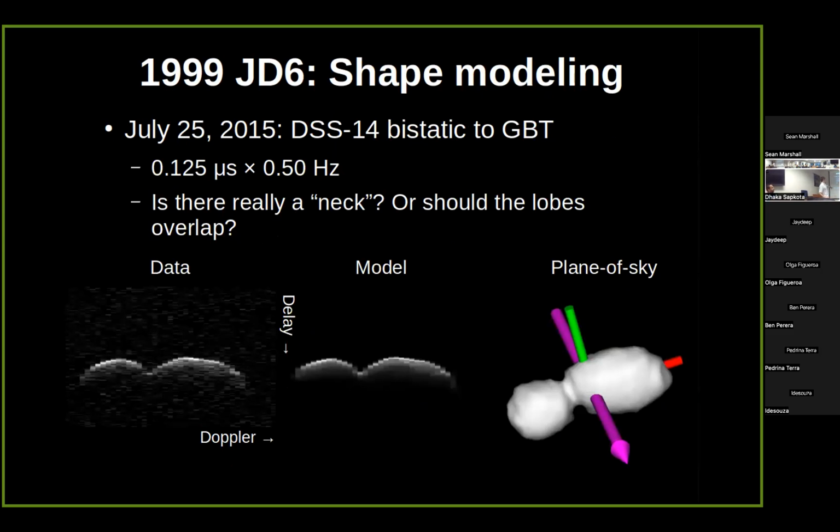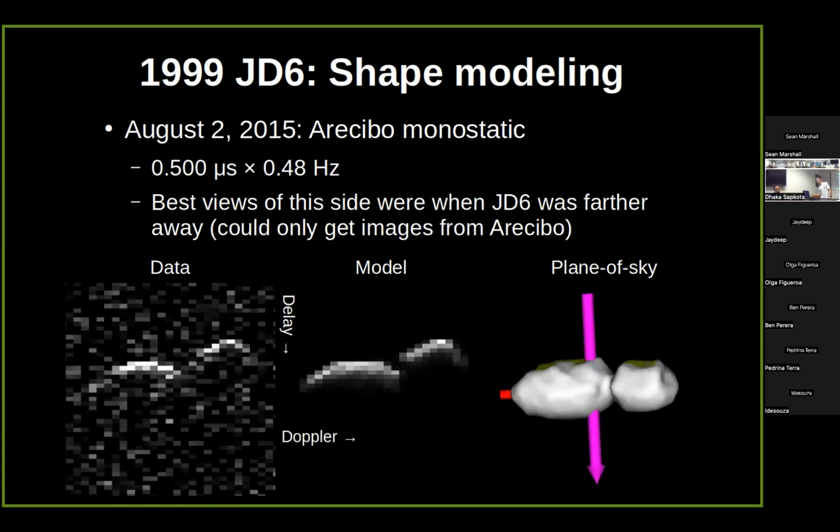This is from the best night with GBT. The joint is a little tricky because it's hard to tell how sharp the concavity should be, since you don't get a strong reflection from right in there because none of the facets are pointed right toward you. So that requires some trial and error and experimenting with different things. This is from Arecibo, so it's getting fainter, it's just moving away by this point.